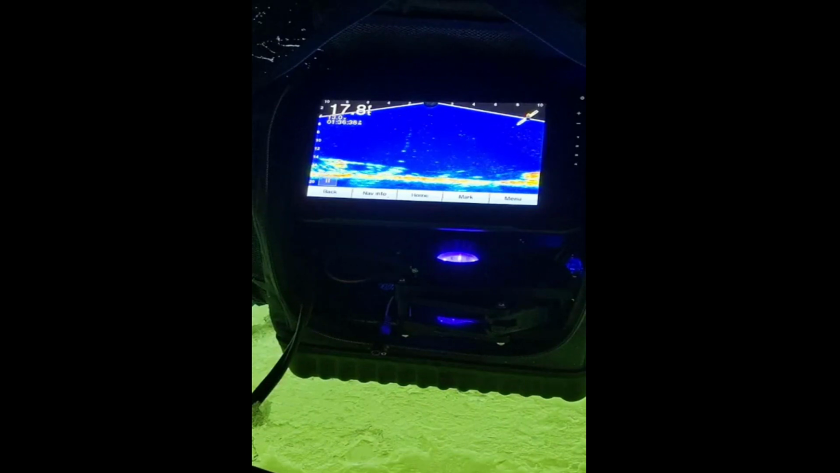I got a couple on me now. One cruising in from the right. That was like a good one.